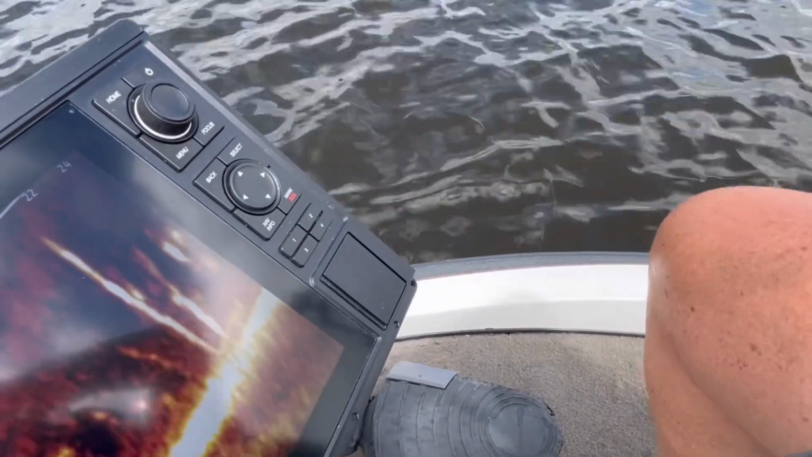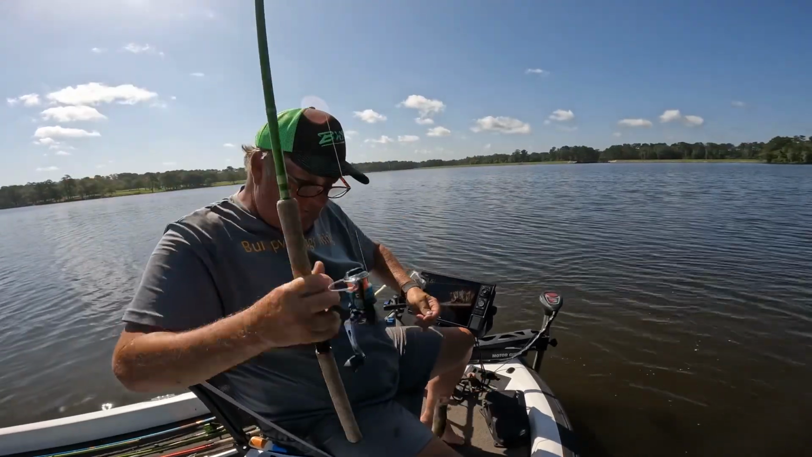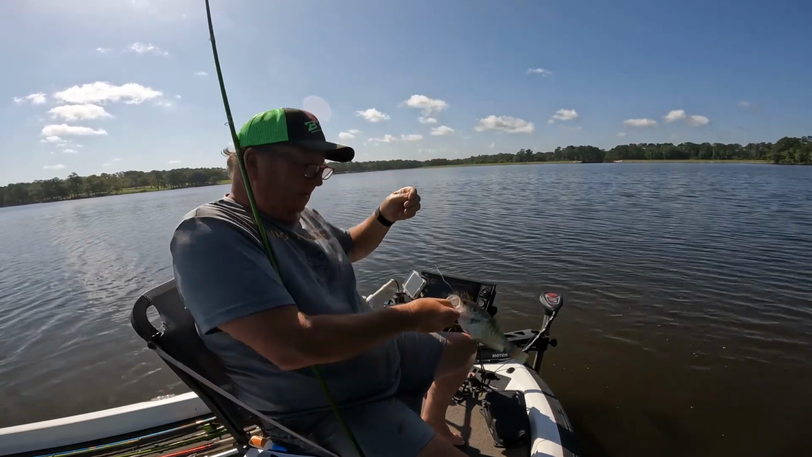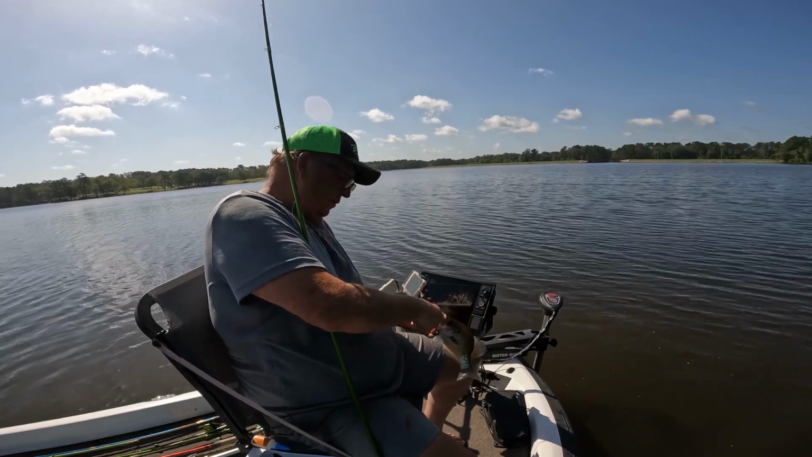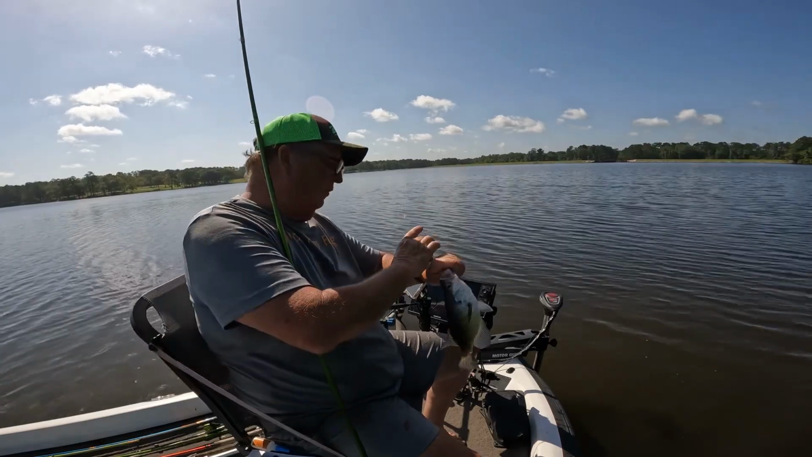Ooh. That's a nice one. Look at that little boy right there. Oh yeah, he wanted it too. Went all the way down to the back of the throat. Nice little fish.